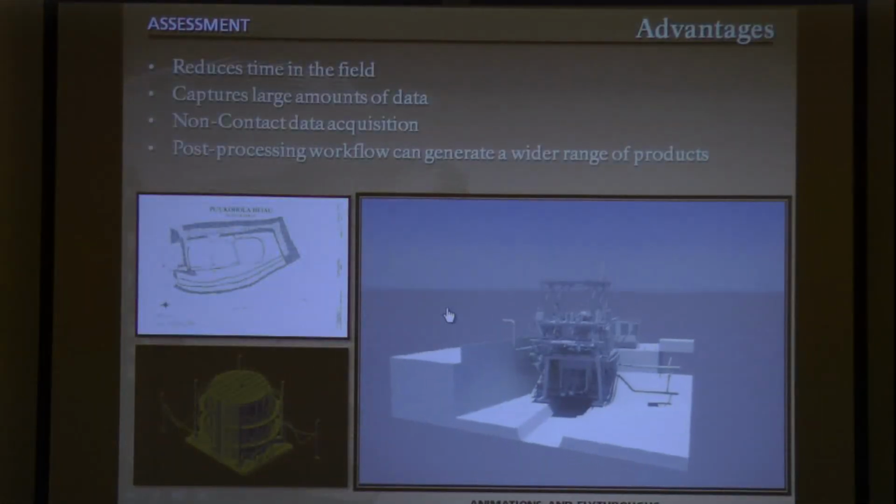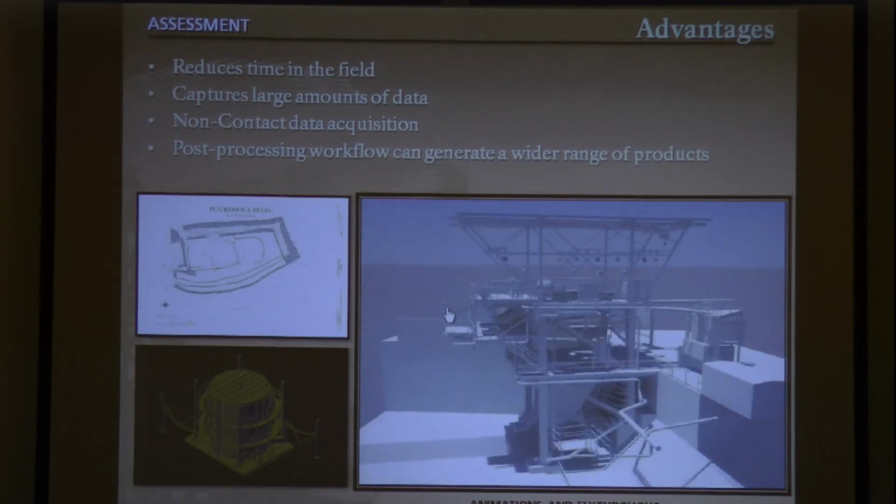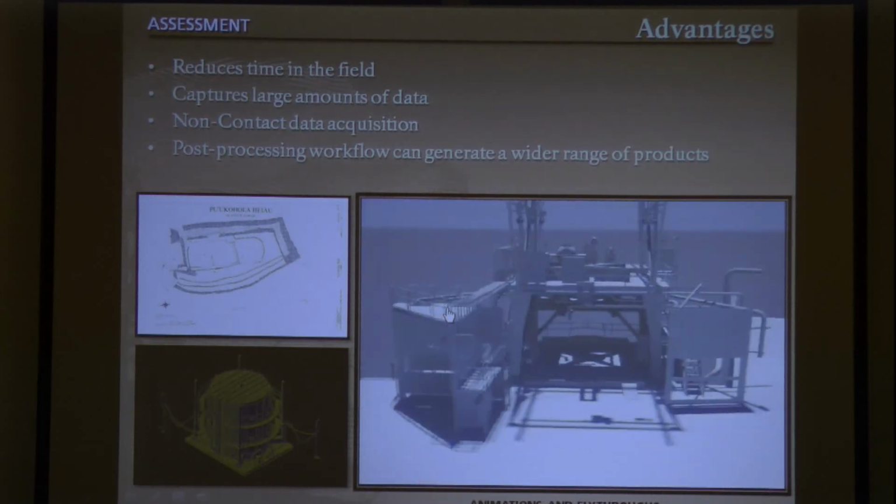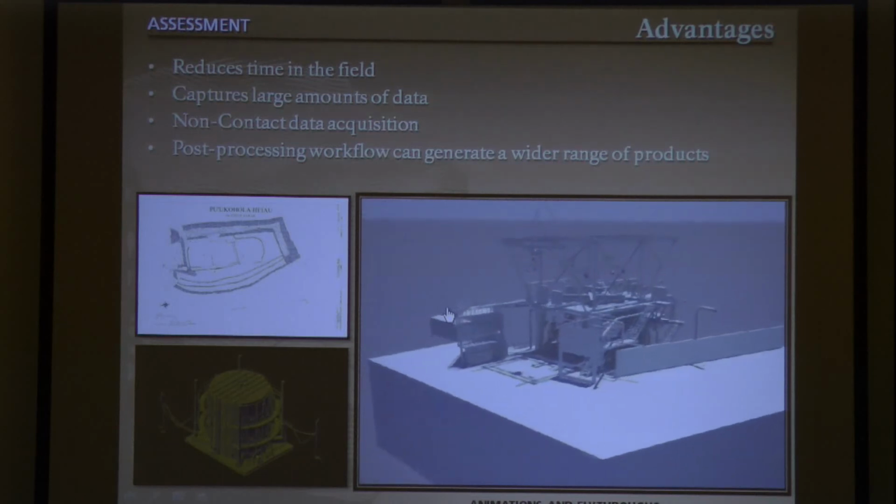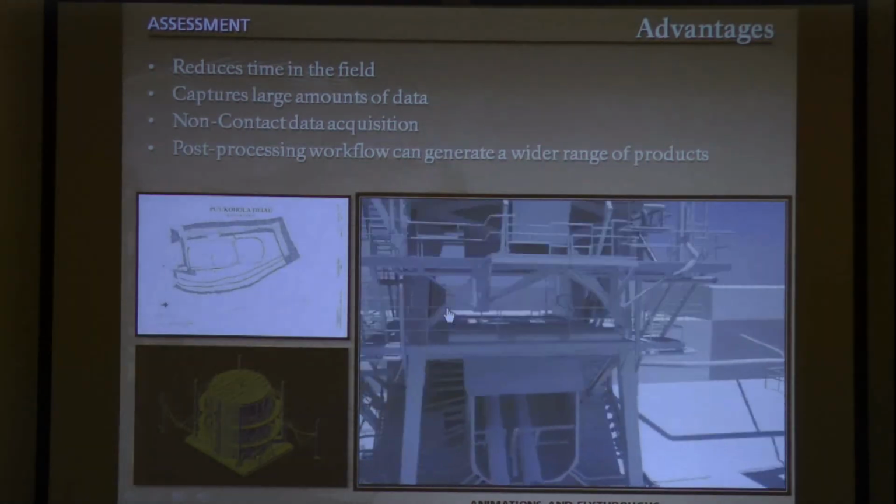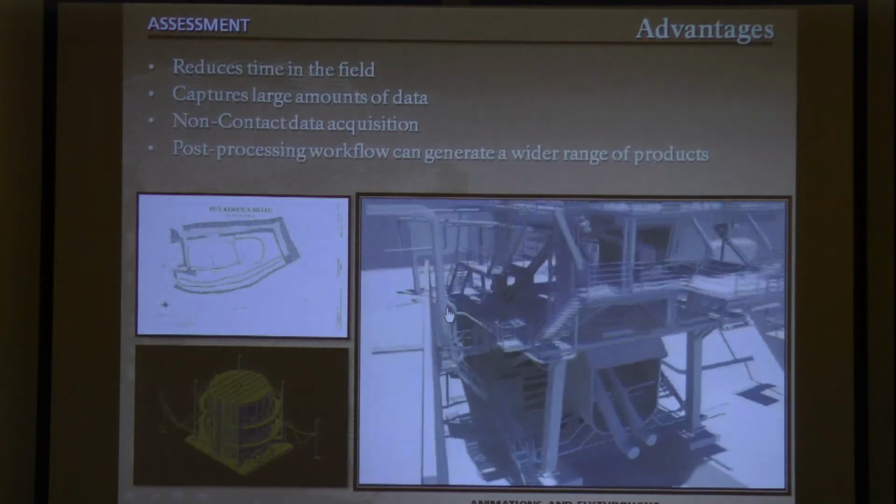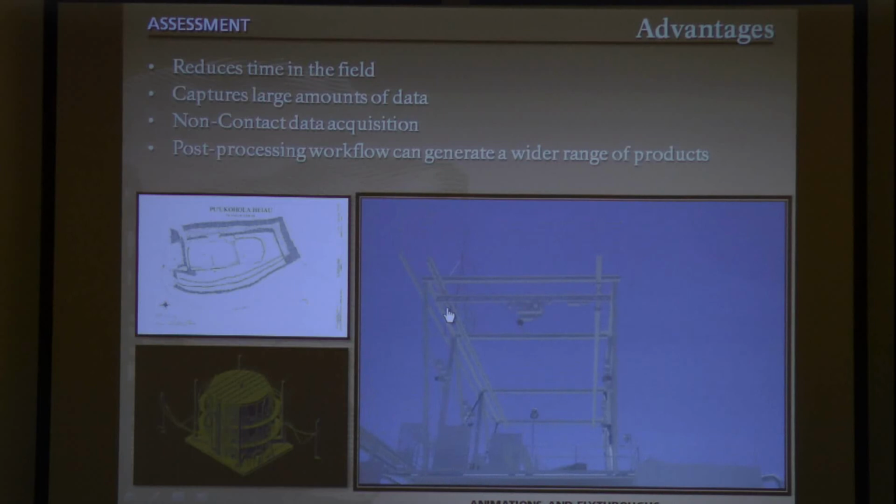So clearly over the course of our experience using the laser scanner, we found definite advantages and disadvantages with the technologies. Some of the advantages it offers in the field include the potential to reduce time spent measuring large non-orthographic sites and structures, its ability to capture enormous amounts of measured data, and that it can be used as a non-contact technique for sites where there are contamination or instability issues.